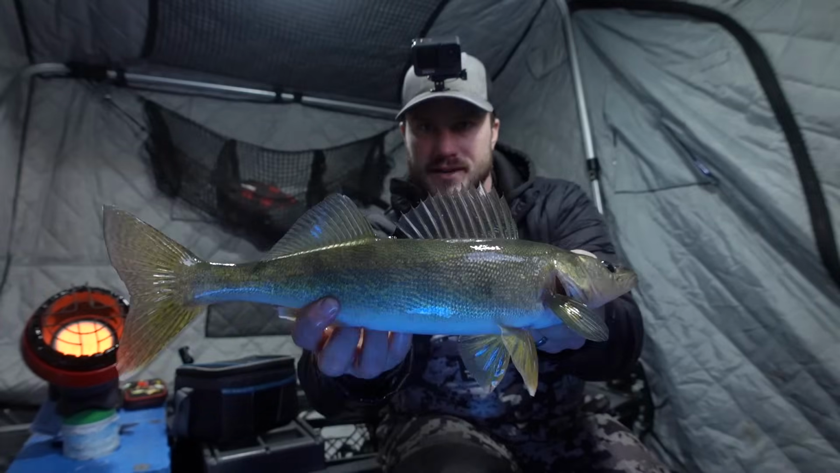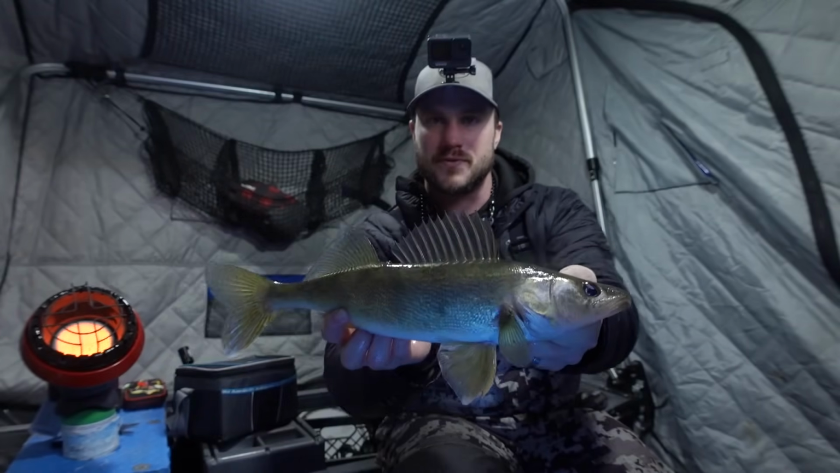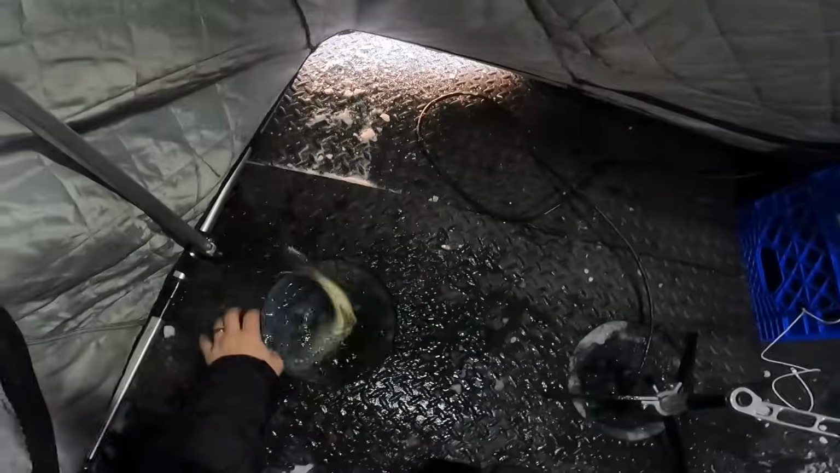There we go. Another decent walleye. There's about 3-4 of them down there. 2 for sure. We're looking at it. We're gonna let that one go. Whoa, he is fired up. All these fish have been so fired up.